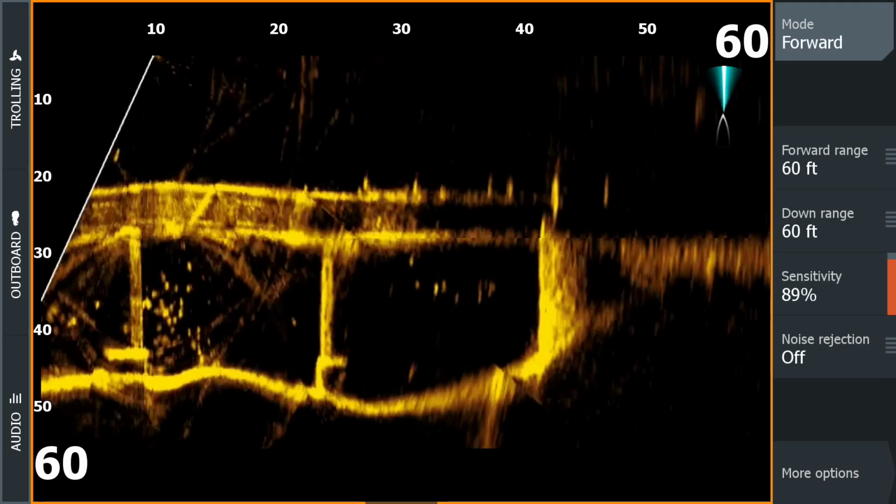Now here's some hard structure where, again, we do notice the stitching a little bit in this image, but we can clearly see that we are looking at some man-made structure with some fish around the pilings on the bottom left. So there's an overview of the ActiveTarget specs and some analysis of the screenshots that we've seen so far. Really looking forward to trying this thing out on the water just to see how it does actually stack up against the LiveScope system. And from what I've seen, it looks very comparable.